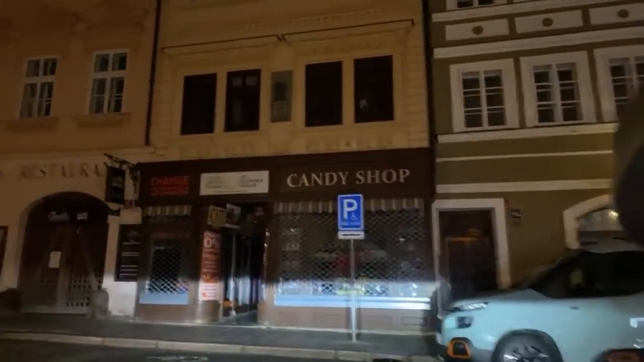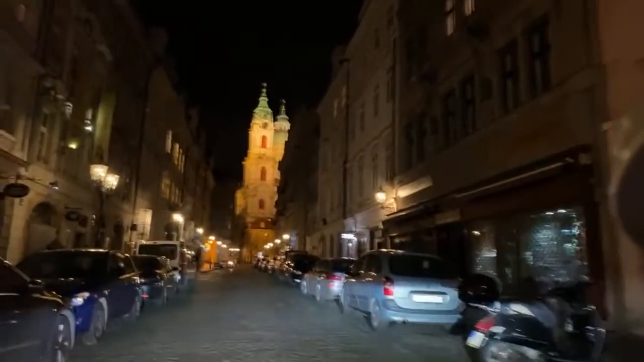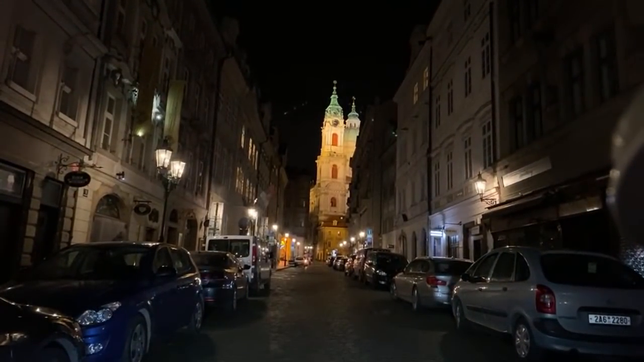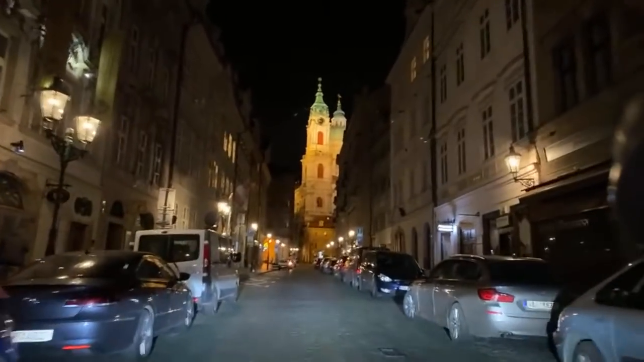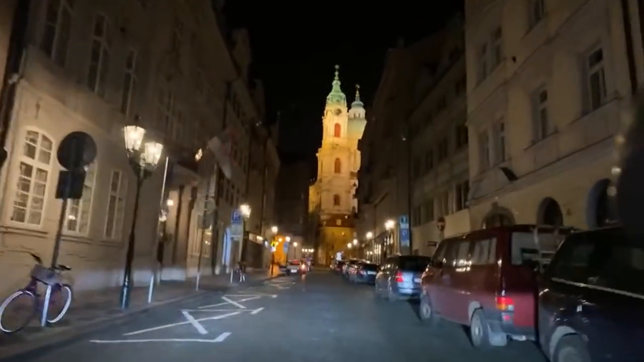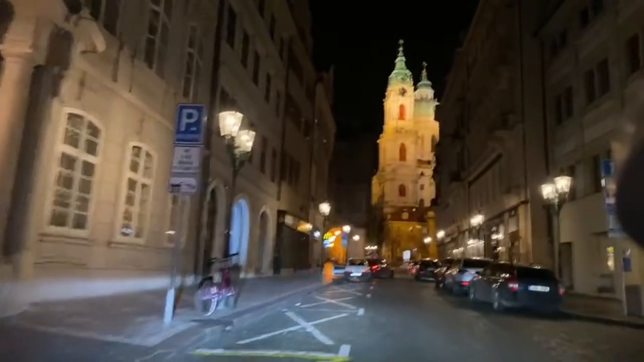And actually, the view this way is my favorite. This is by far my favorite view of Prague with St. Nicholas Church. So this is lovely. There's some shooting going on, not gun shooting, but film shooting. So there's a couple of people hanging around, I guess watching for cables and stuff. This is what's happening to Prague nowadays.